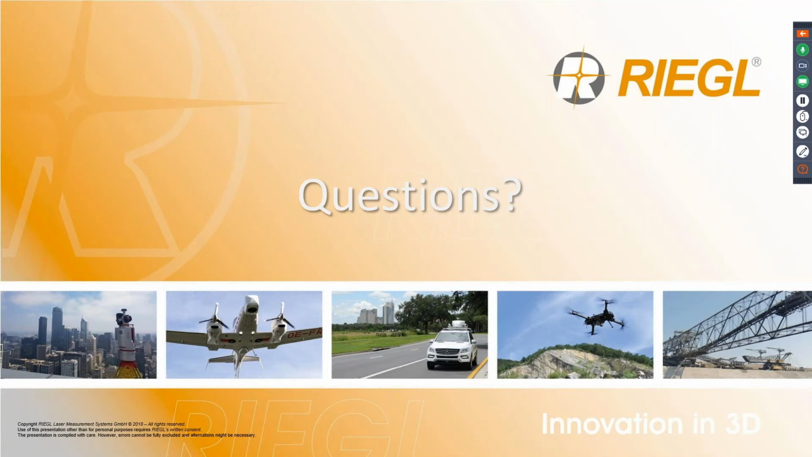Does the software come as a package also with the VMX RI software package? It can do, but this is a static software package. It's designed for the TLS scanners, so the VZ400i, VZ2000i, and as Jill pointed out earlier on, it's formed from RISCAN, so it's part of the RISCAN family. Yes.